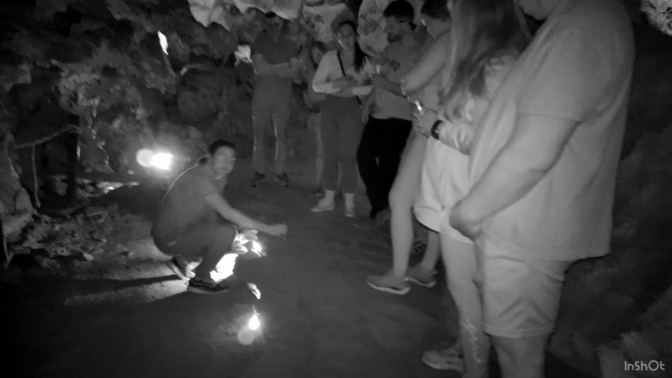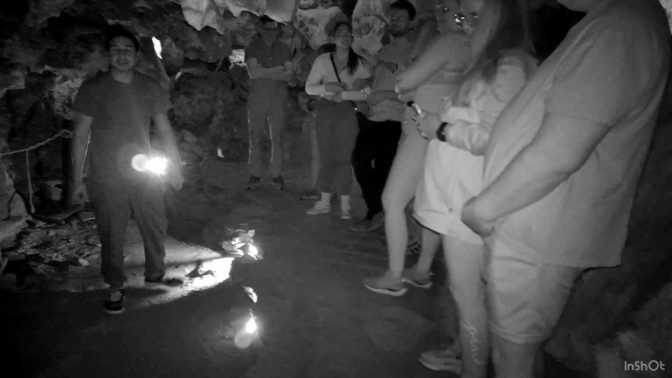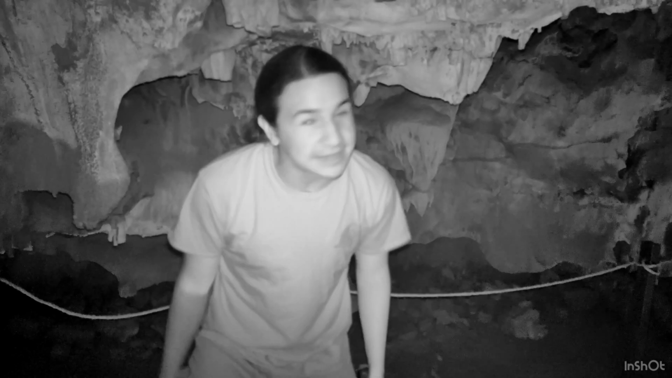All right. So guys, when we get to the bottom of this little staircase right over here, we're about to be at the lowest point in the tour today, about 7 stories down from where we started, or 70 feet down. So do a little happy dance when you guys get down there. It's required.